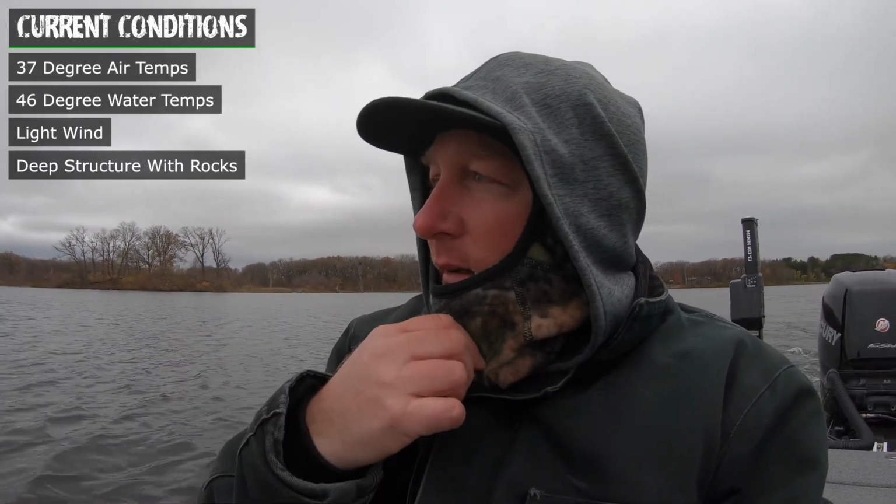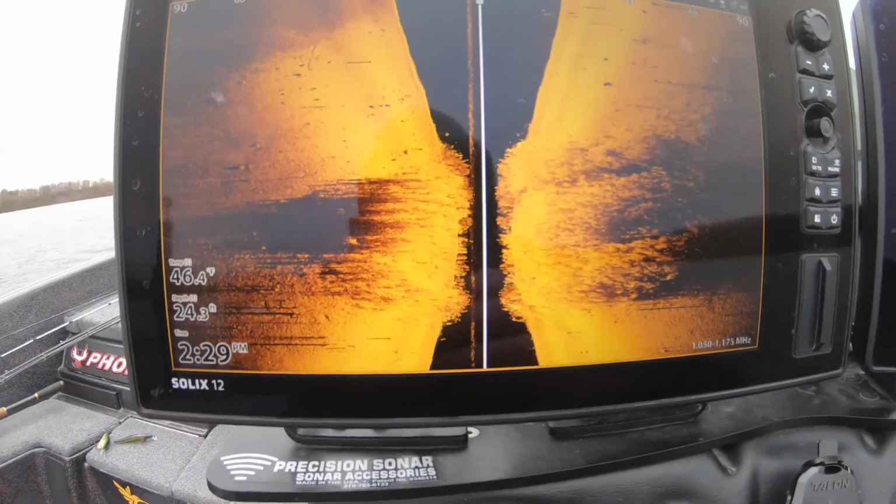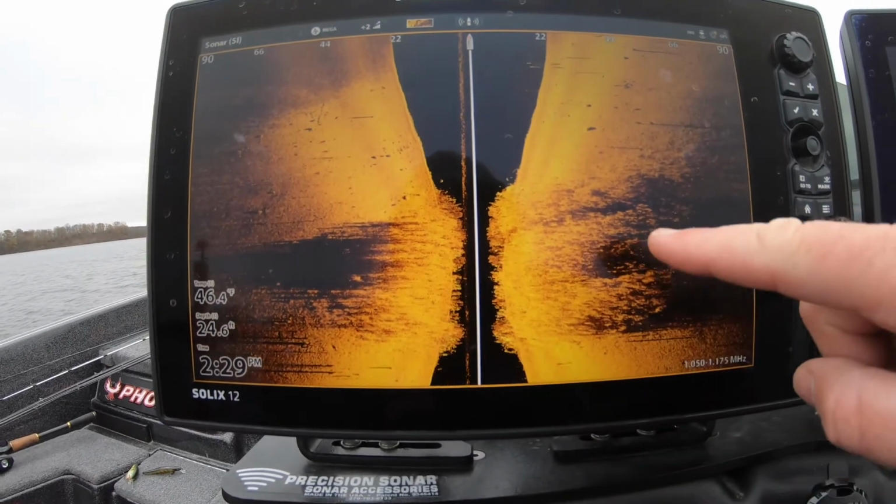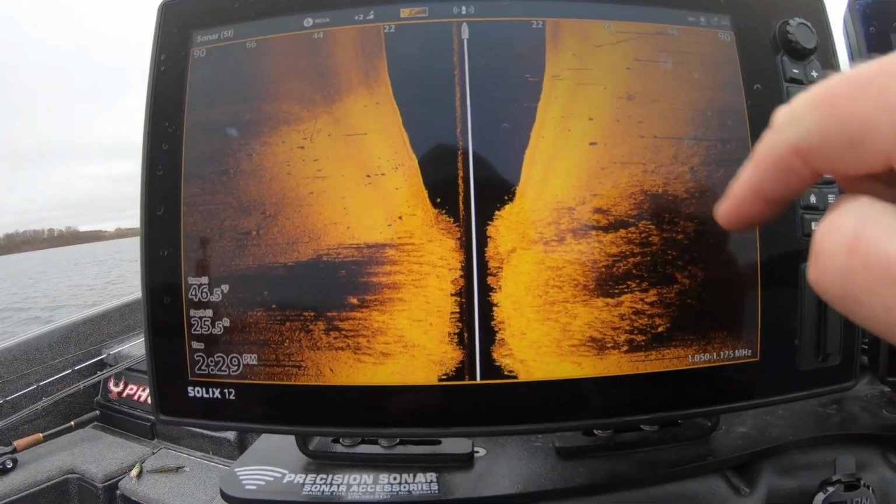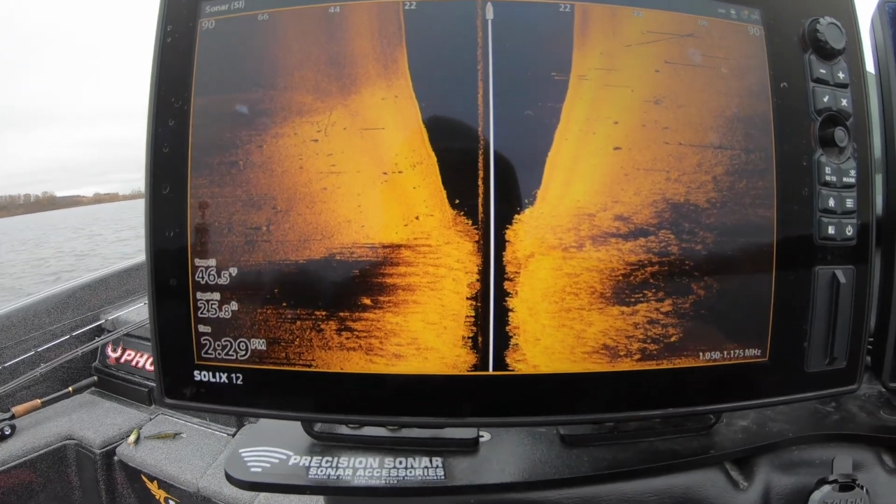We're gonna go out to some deep structure, out on some spots where I know there were some fish a week ago. We're gonna check things out. Here's an example of what we're looking for. Bunch of weed tufts left, rocks, and some wood. We're just gonna bounce around some deep spots and see what we can find.